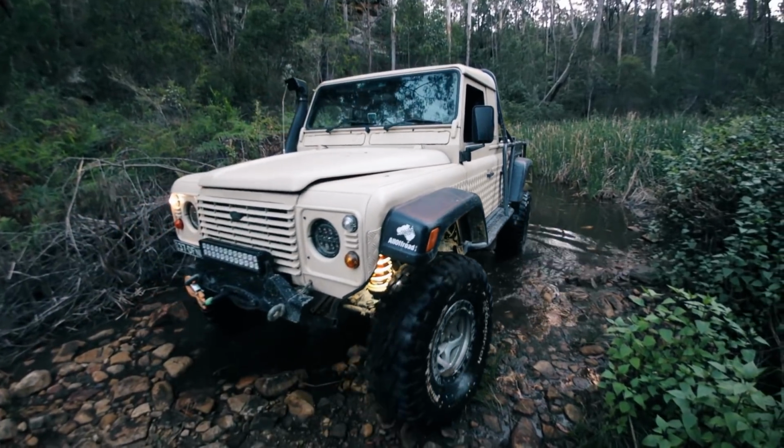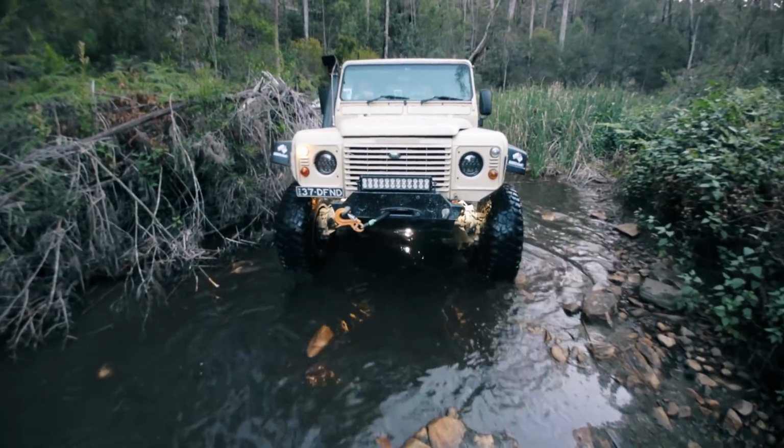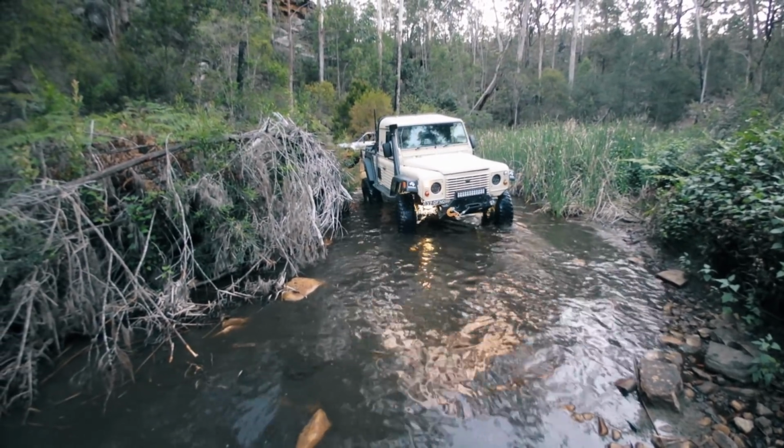It turns out this was a one-way track due to a fairly big fallen tree. So we had to reverse back and turn around and go the same way back out we came in.